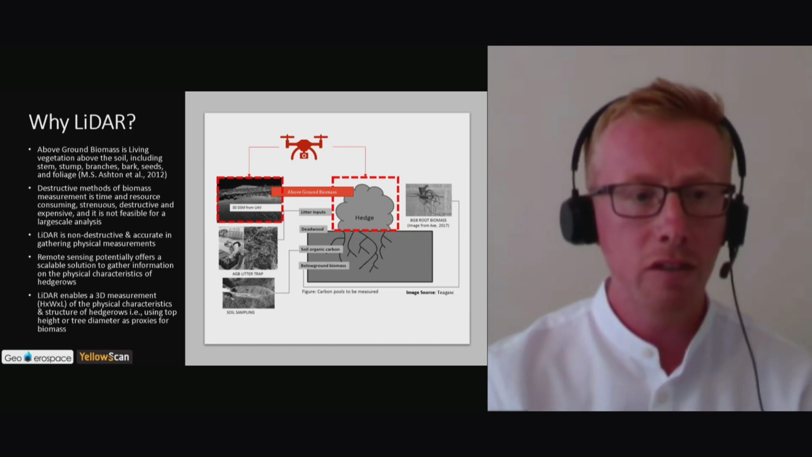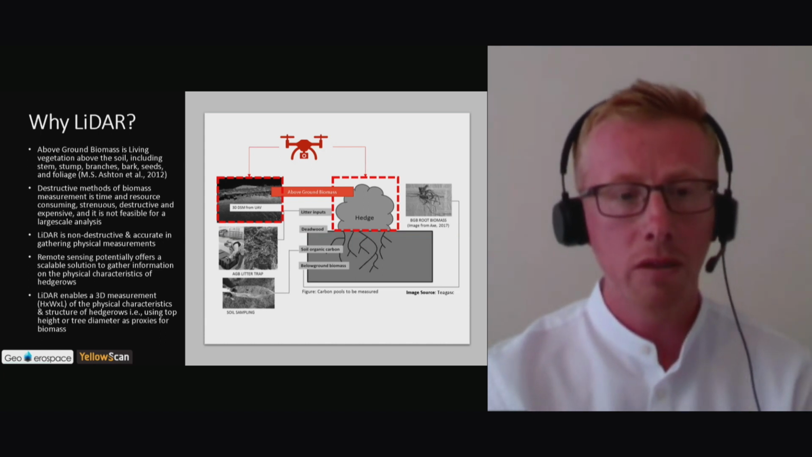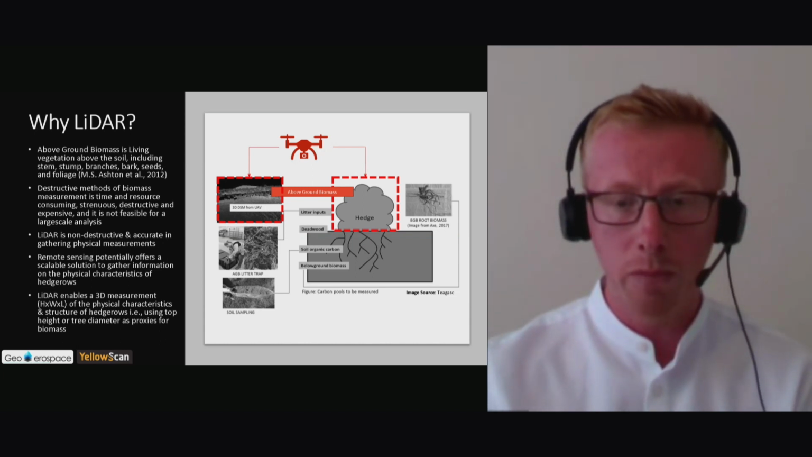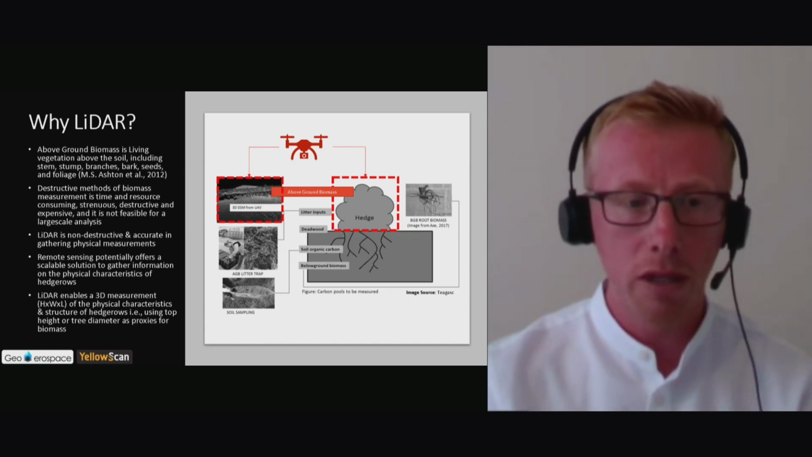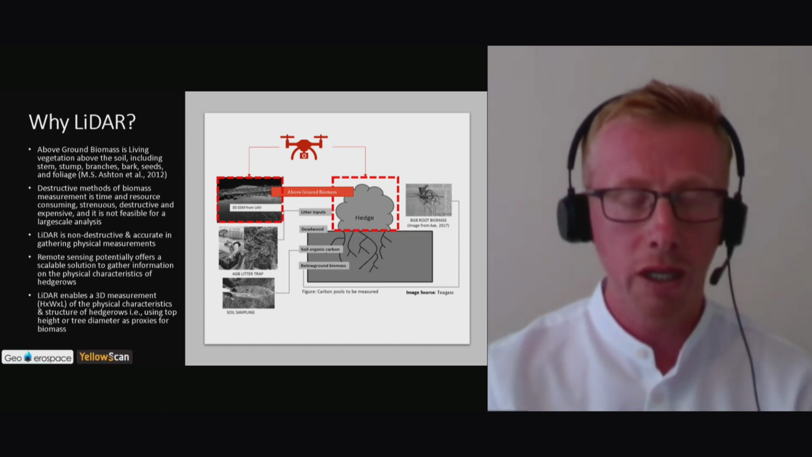There are destructive methods of biomass measurement, which are time-consuming, resource-consuming, strenuous, expensive, and hard to scale. That's where someone comes in, cuts down the woody structure, and measures it physically. You can do it by climbing, but these are obviously quite time-consuming and expensive. LiDAR obviously is non-destructive and it's very accurate.